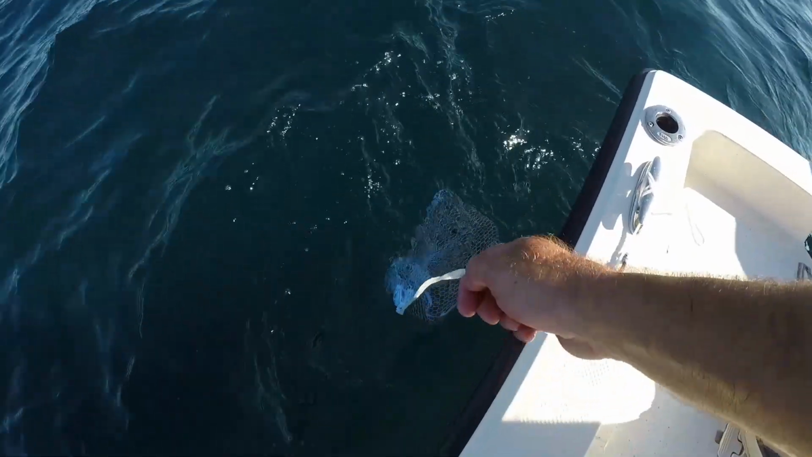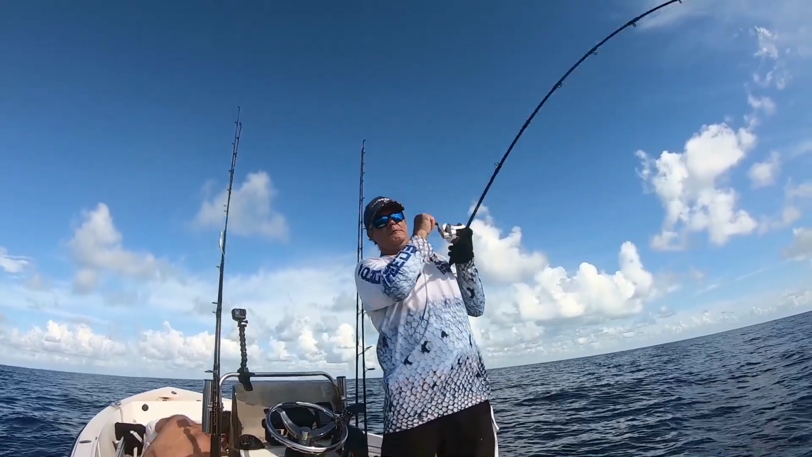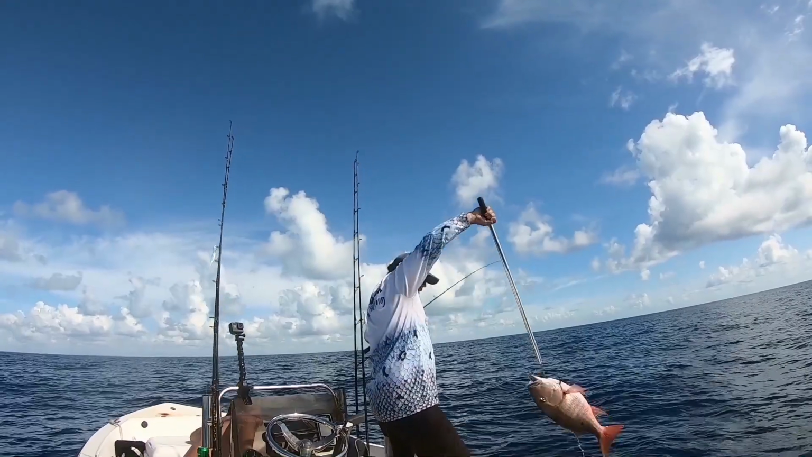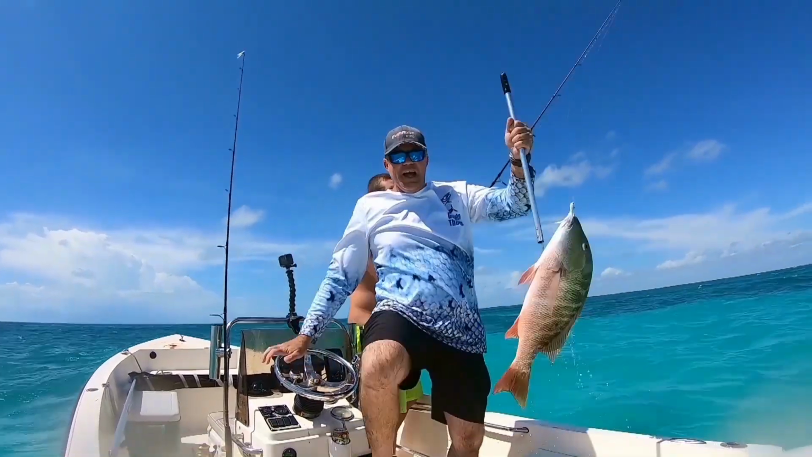For example, if we're going for yellowtail snapper, we're going to be anchored up on a reef, and we're going to be chumming and drifting out baits into the chum line. If we're going for mutton snapper, we're more than likely going to be drifting out a little deeper or jigging out a little bit deeper over structures. You can also catch mutton snapper at certain times of the year on the troll and shallow reefs.